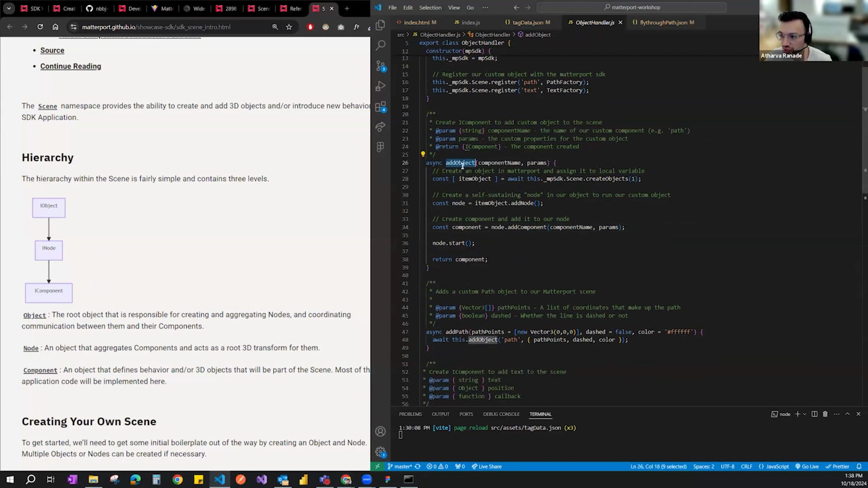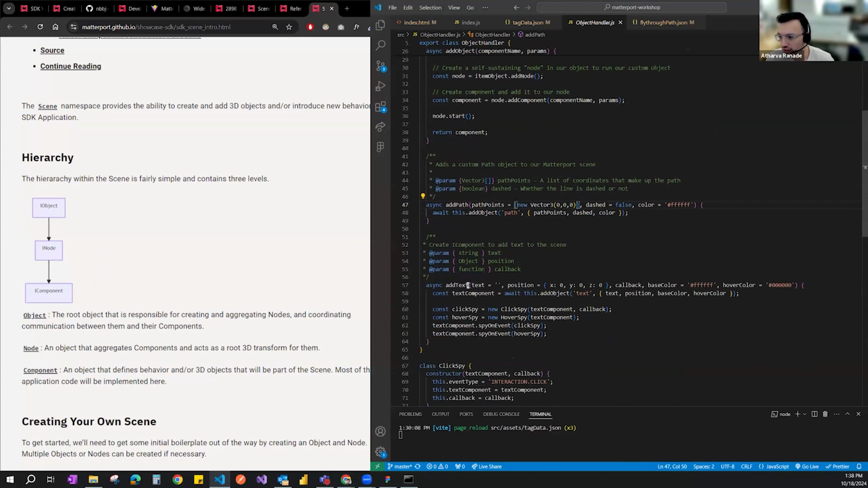We will then use this add object to register the path in it. So we're doing add object and then component name, which is the path that we have. And then the parameters that we give it are these path points, dashed, and color, because we have set these up as variables that we will be using in the path itself. Same thing with the add text. We're doing a text component. We just add object and then pass the text and the arguments that are bound to that text object.